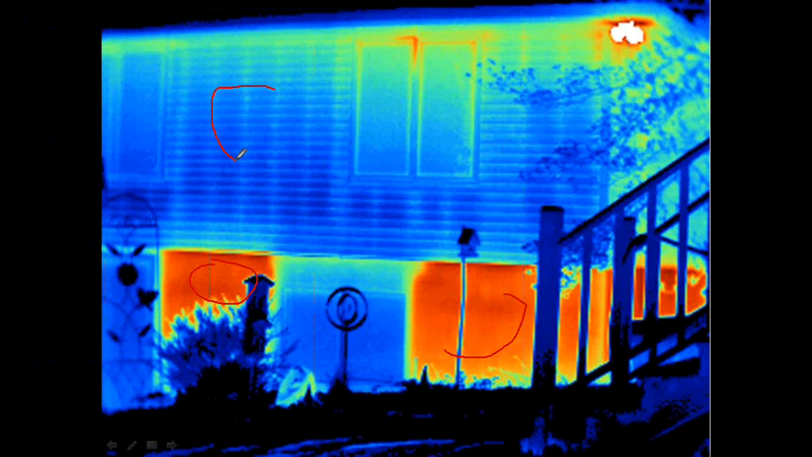The wall is a 2x4 fiberglass insulation. It's a vinyl siding. It doesn't have very much capacitance to store energy, but we are seeing the 2x4 studs that are now radiating a little of that energy out as being warmer in the image, where the areas of fiberglass in between the studs are displaying something a little bit cooler than those studs.